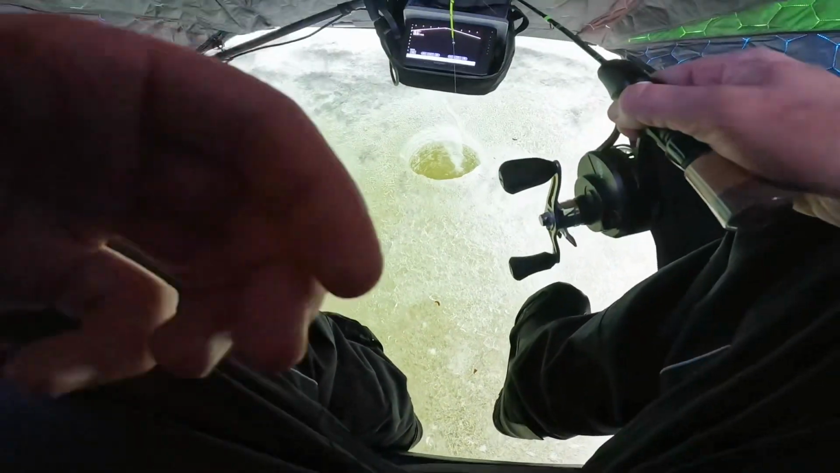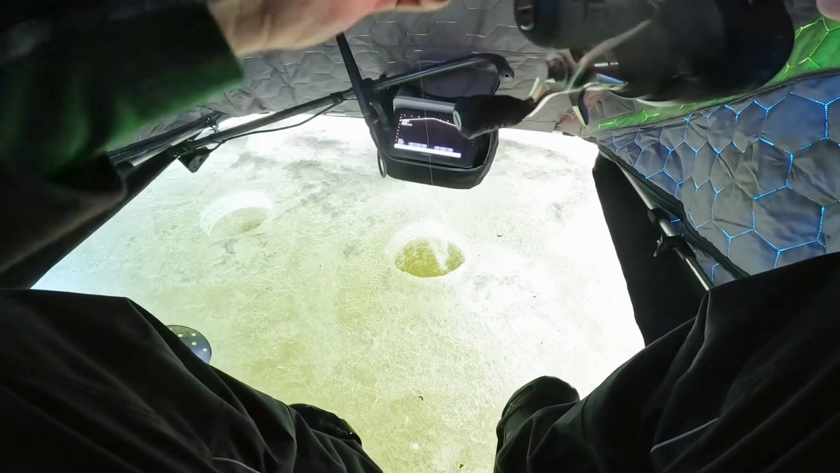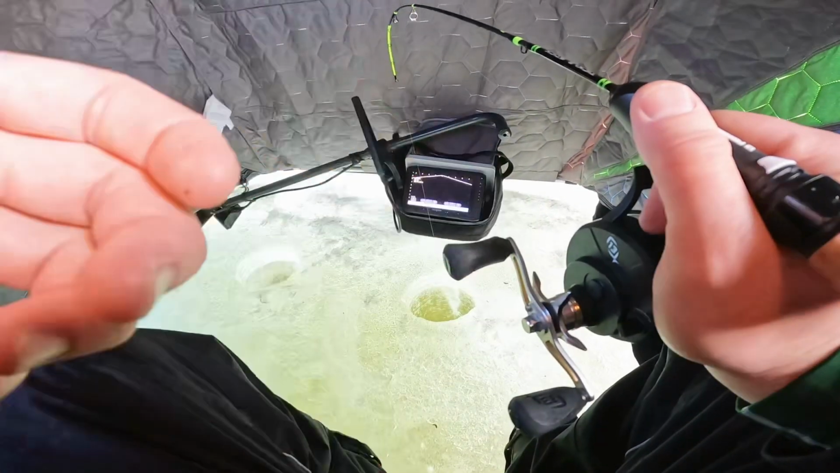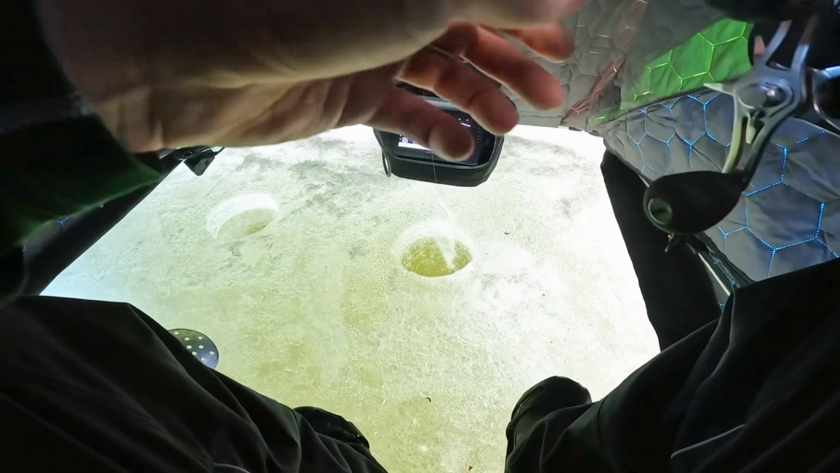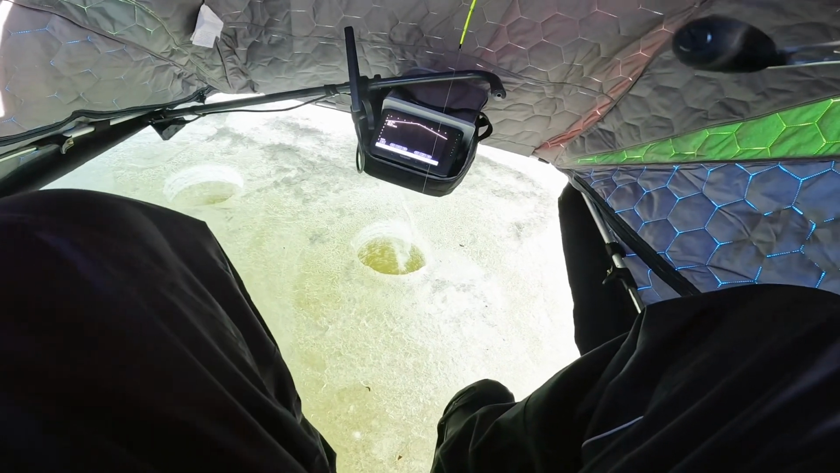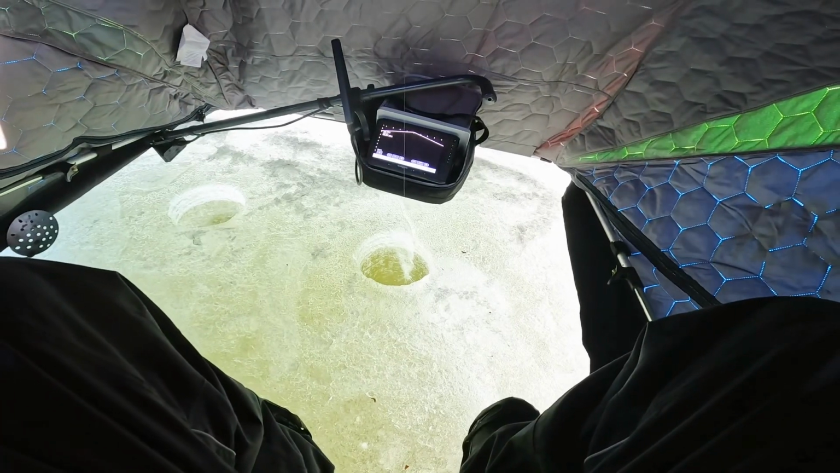Okay, we're still hooked up. Woo. I don't know if it's gonna be able to come through the hole if it's truly that big of a carp. Just take and drag. If this is one of the big ones that I saw down there, this might be the biggest fish I've ever caught rod and reel through the ice.